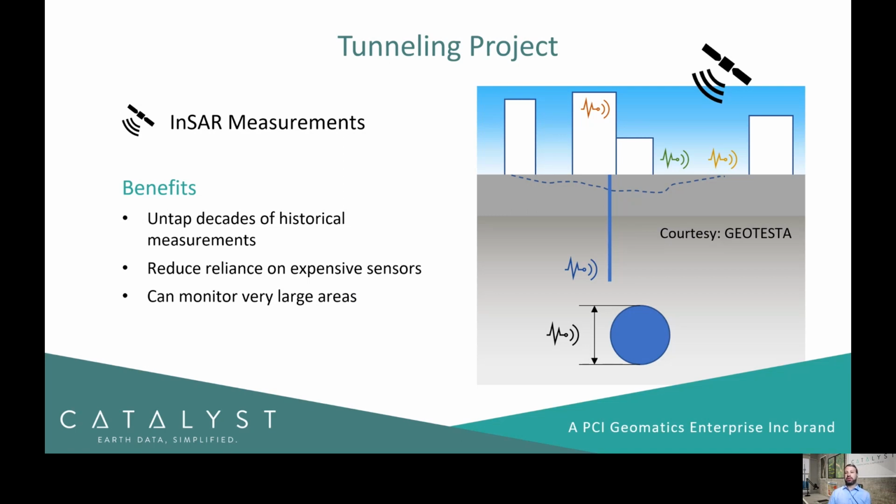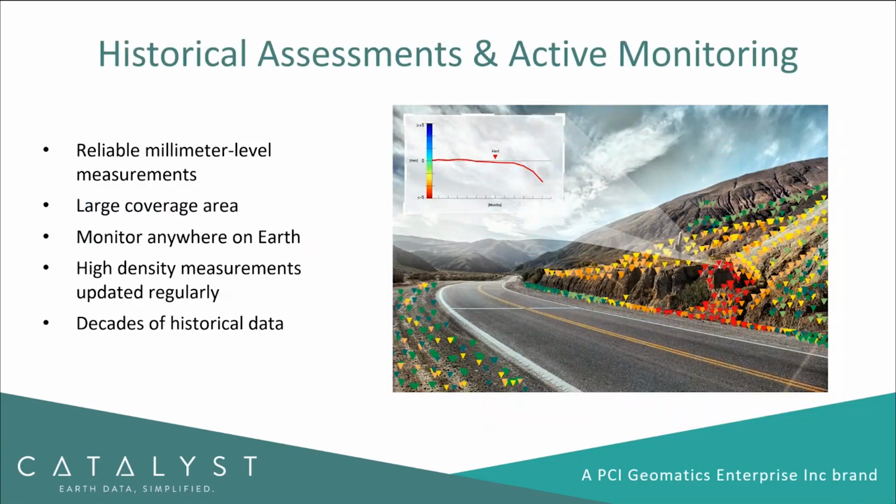And then the other benefit is we can also monitor very, very large areas in a very cost-effective manner, which we're going to showcase in just a moment. So what we are able to offer is access to reliable millimeter level measurements. We can provide large coverage areas. We can monitor nearly anywhere on Earth. We can provide high density measurements that are updated regularly.